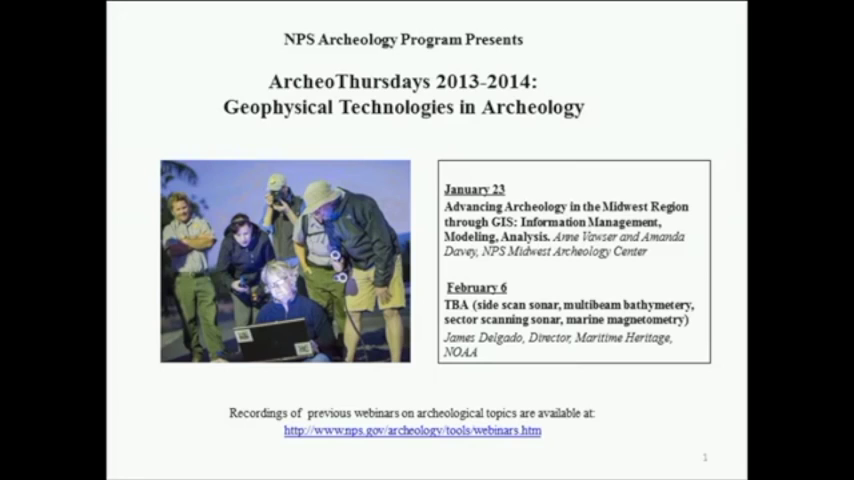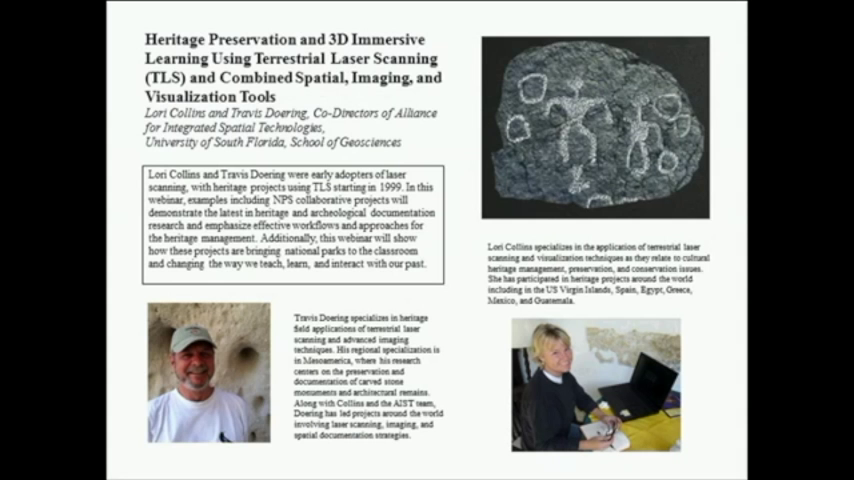Our speakers for today, Lori Collins and Travis Doering, are co-directors of the Alliance for Integrated Spatial Technologies, a research center at the University of South Florida working to preserve and protect the world's cultural and natural heritage through education and global engagement. Collins and Doering were early adopters of laser scanning, with heritage projects using terrestrial laser scanning starting in 1999. They've worked on projects all over the world, including Mexico, Guatemala, Greece, Spain, Egypt, and the Bahamas.